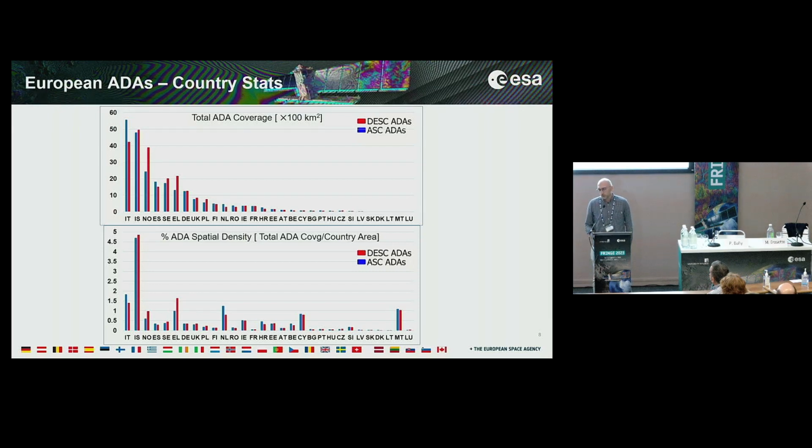We also computed the spatial density of the polygons, so dividing the total coverage of the active deformation areas by the areas of the countries. We can see a very high density in Iceland. It is closer to 5% of the Icelandic territory covered by active deformation areas.